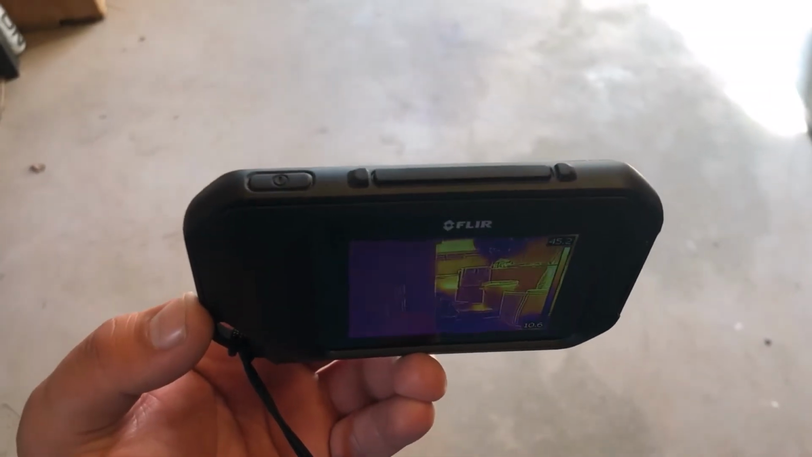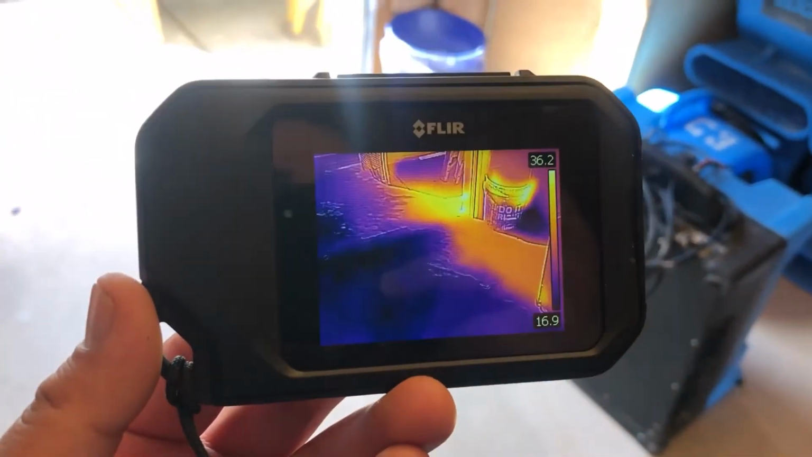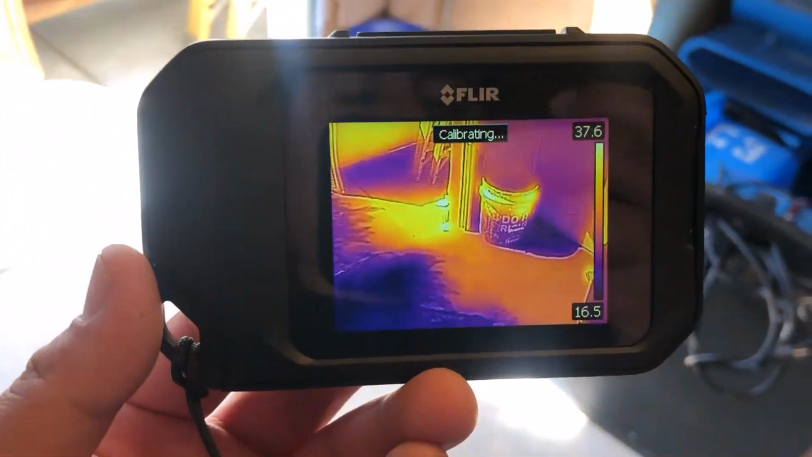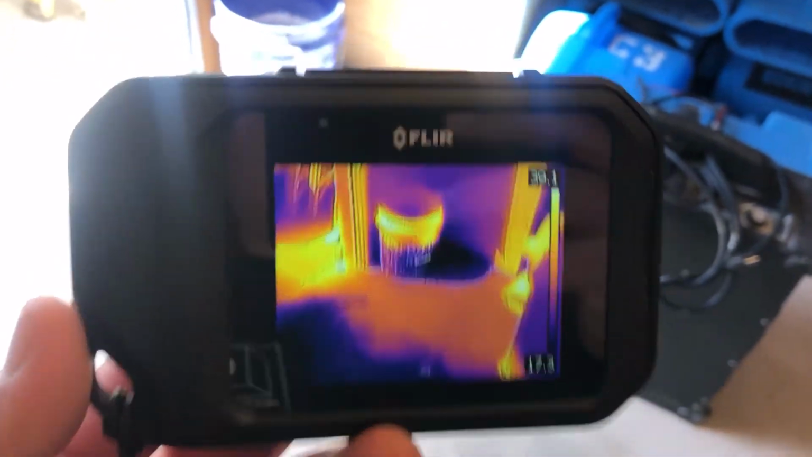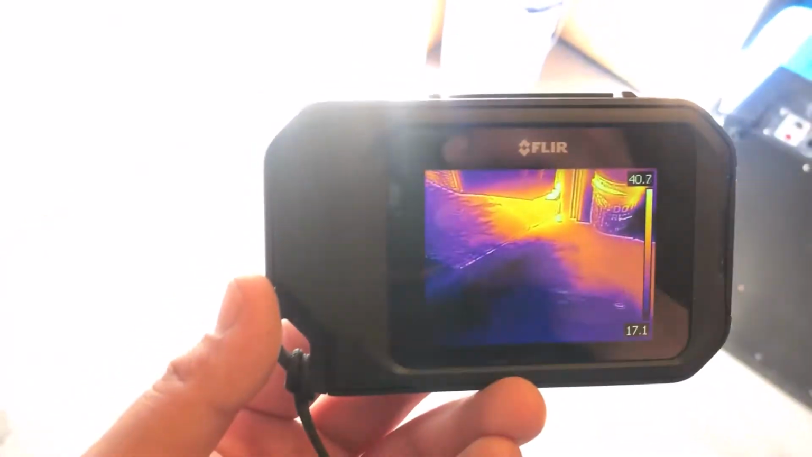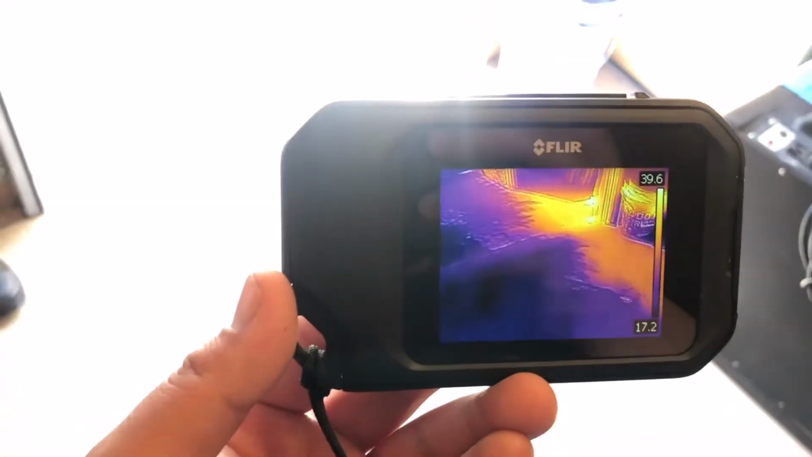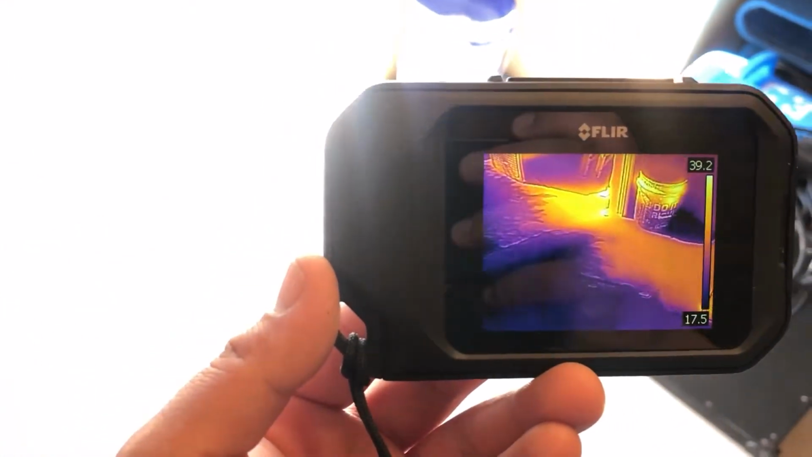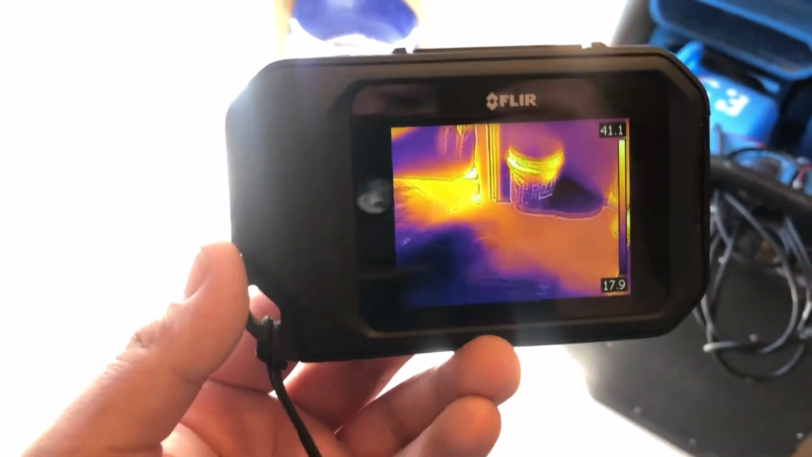So to turn on the device, you simply hit the power button on top, and then it goes to your set mode. Right now, I'm in thermal MSX mode. That's the main one I use. I'm on the floor. You can see that orange spot. That's literally sunlight. So that's how sensitive this camera is to temperature differences. And that allows you to see for possible water behind walls where it's invisible.